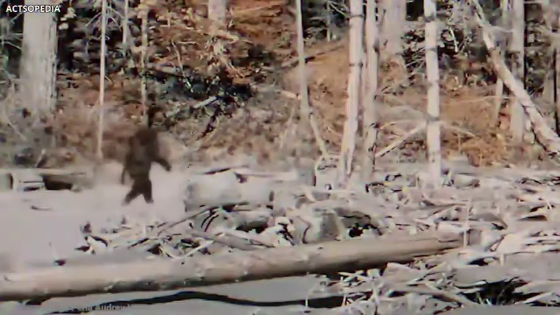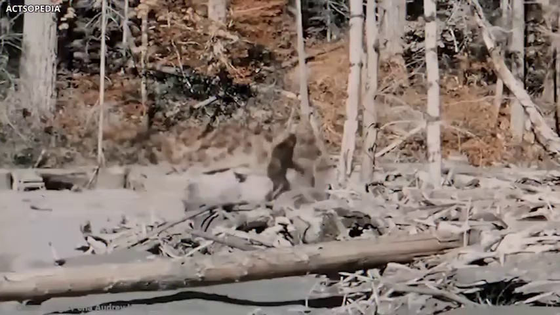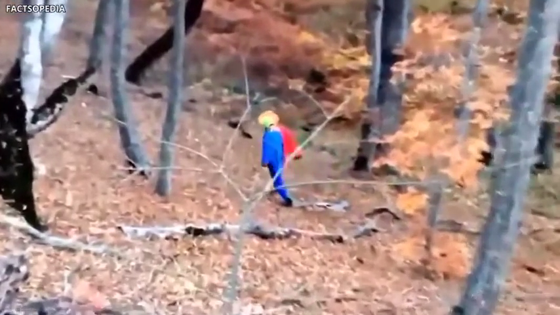Today we are going to show you some of the most unexpected and extraordinary trail camera captures that no one should have seen. Number 11 will blow your mind.